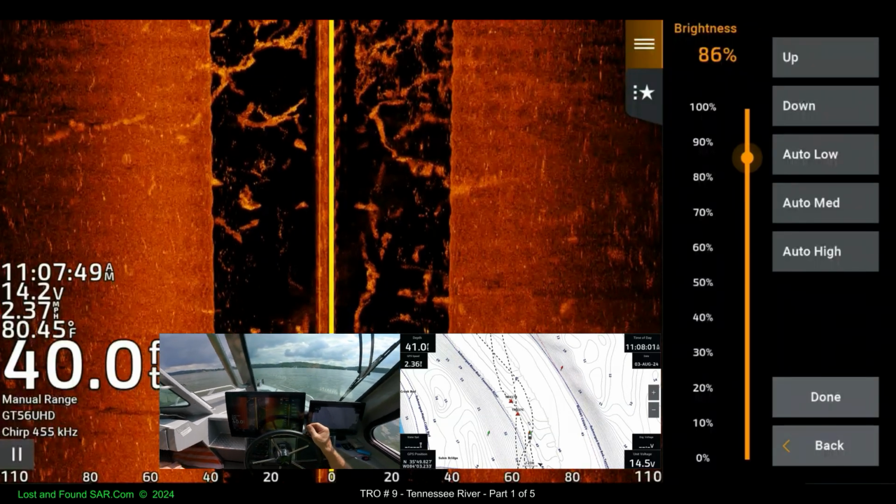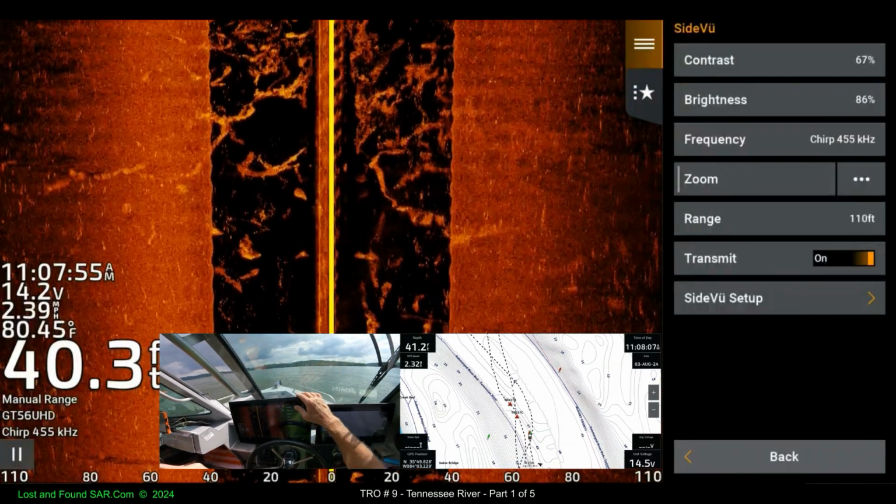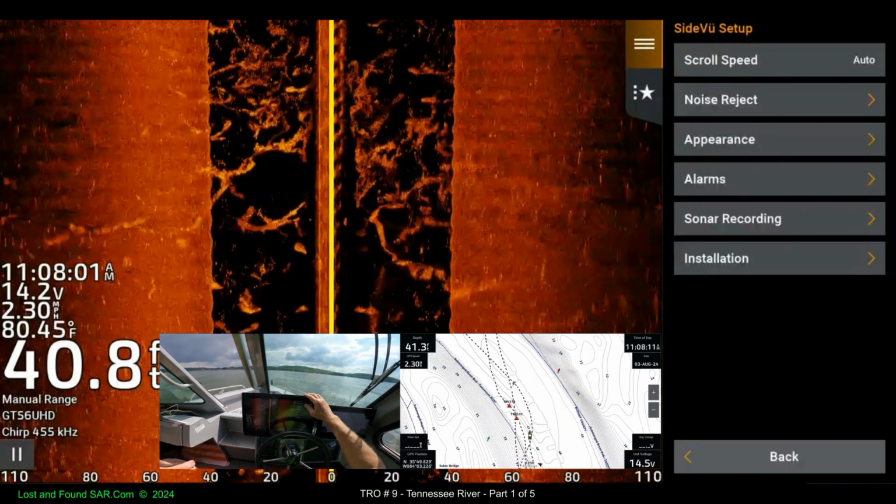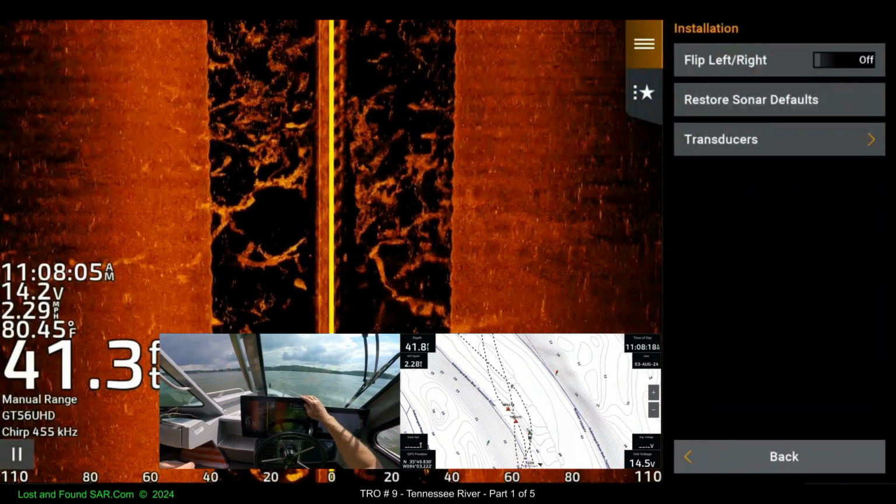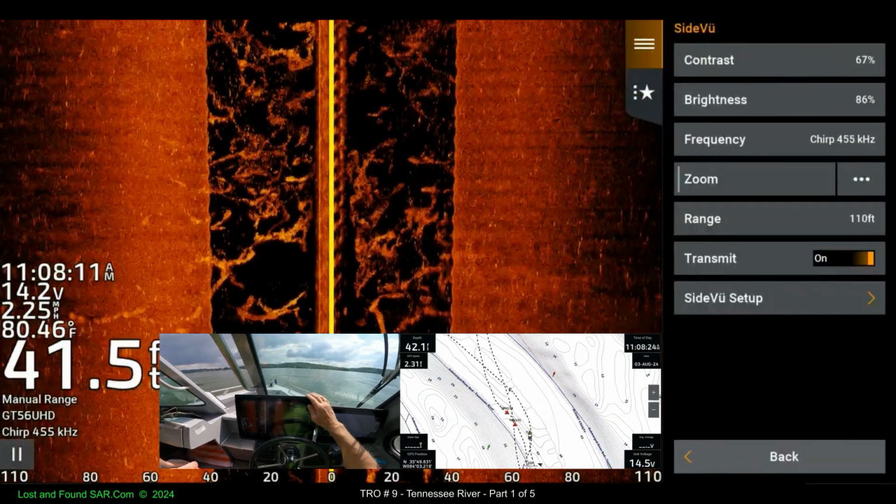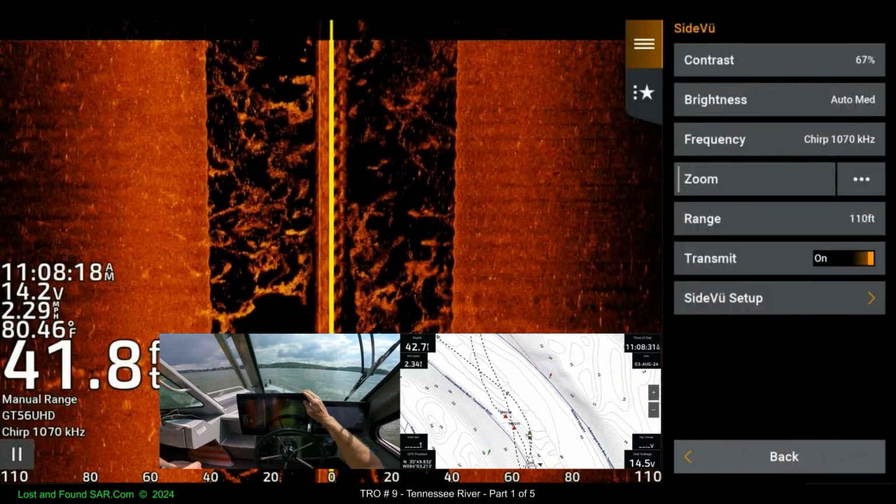Let's get that back set to done. Options. Side view setup. I lost my installation. Transducers. I lost myself. Frequency back to 1,000 megahertz.